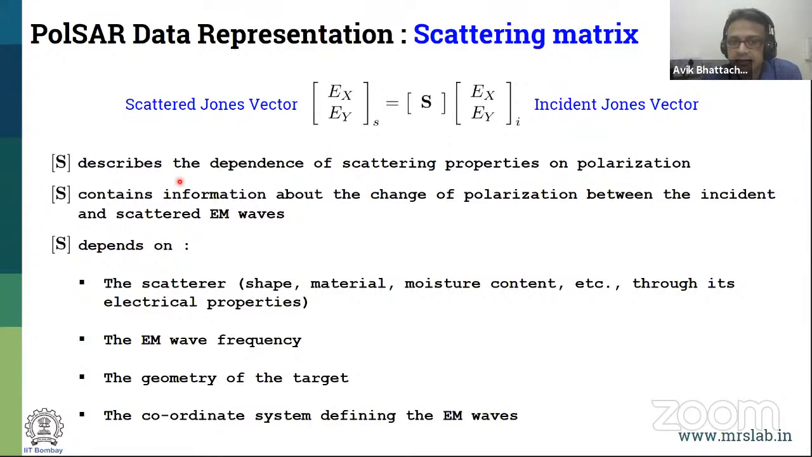It describes the dependence of scattering on polarization. It depends upon various kinds of properties of the target, from shape, material, moisture, etc., and also the geometry and so on. As you can see, the S matrix plays a very important role, and this is the starting point of all polarimetric SAR data analysis.